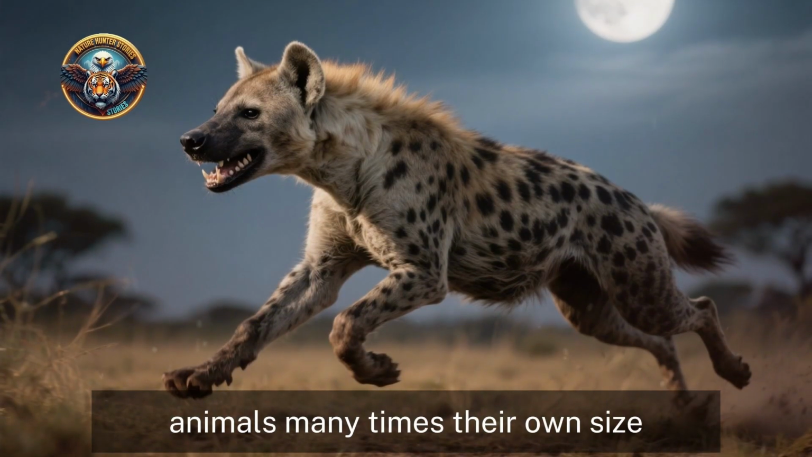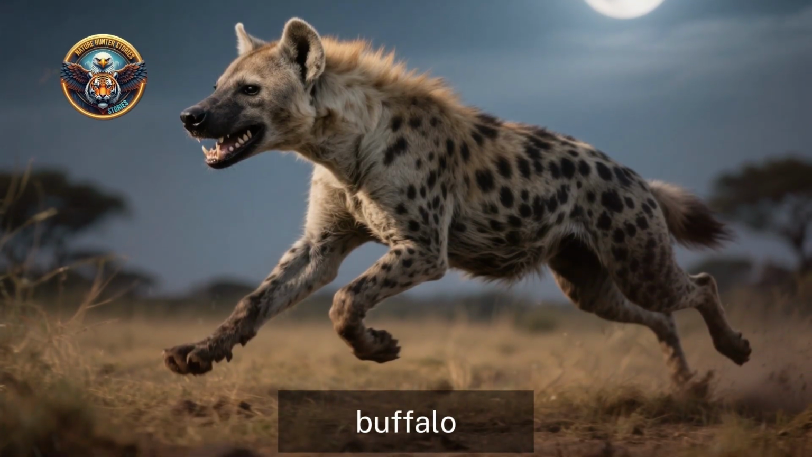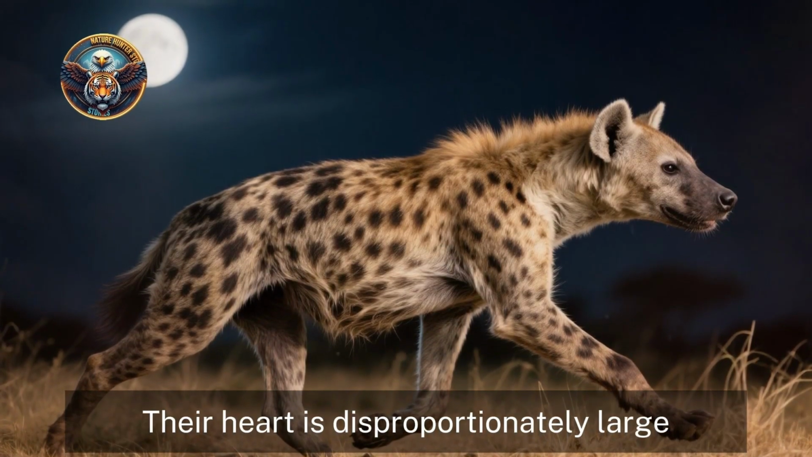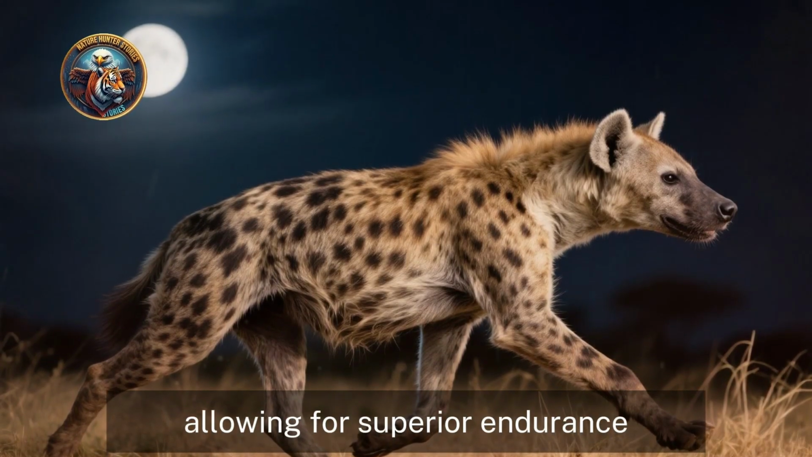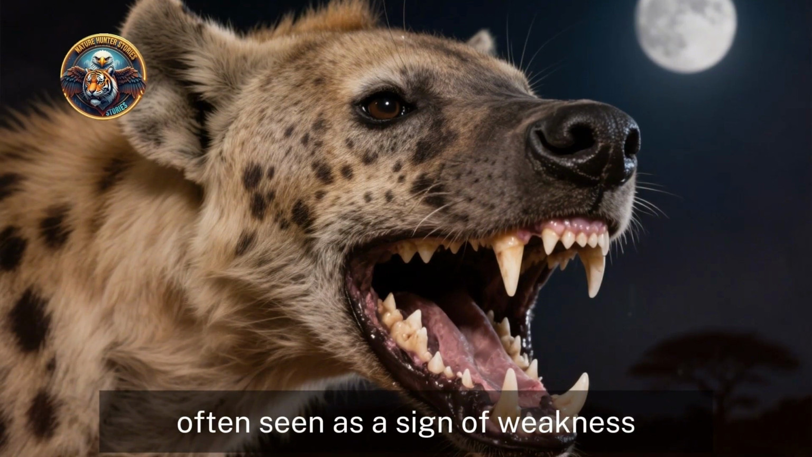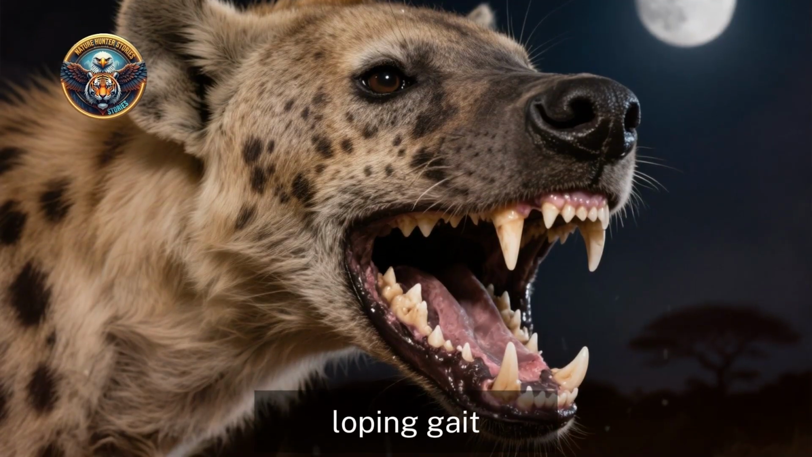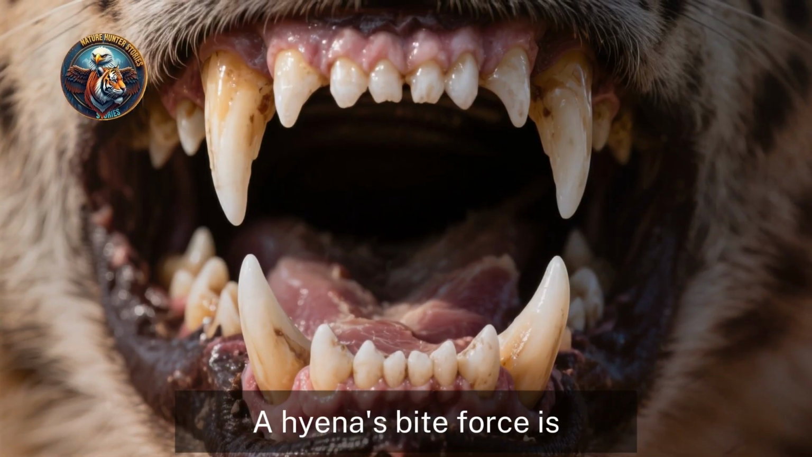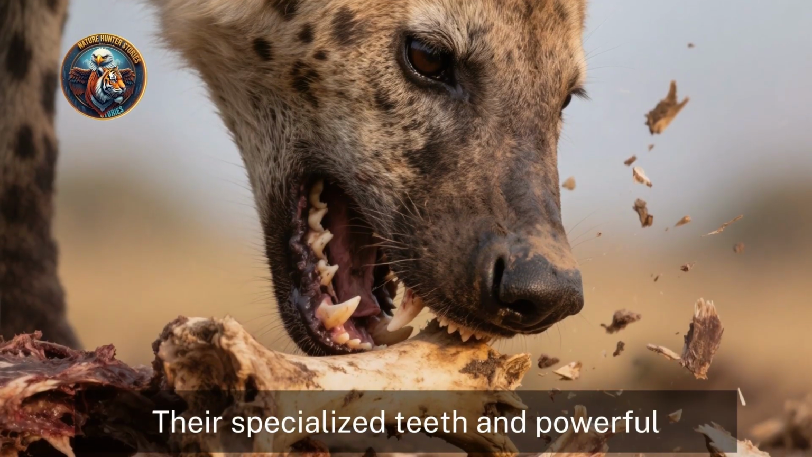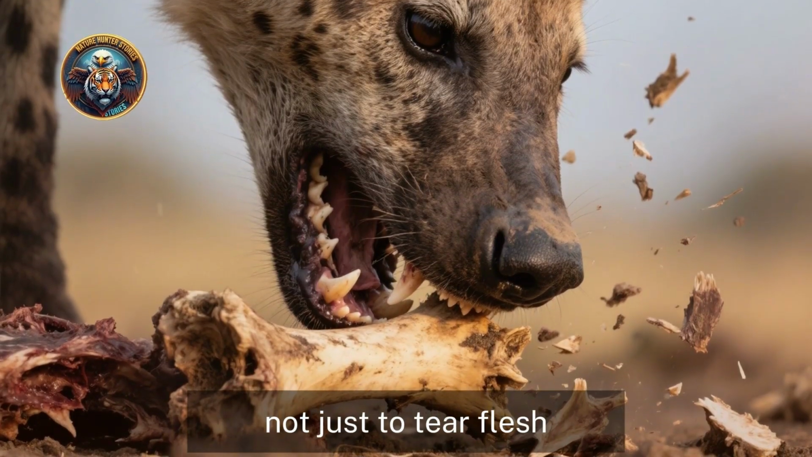Their physiology is a marvel of predatory evolution. Their heart is disproportionately large, allowing for superior endurance. And their unique sloping back, often seen as a sign of weakness, actually contributes to their energy-efficient, loping gait. And then there are the jaws. A hyena's bite force is among the strongest in the animal kingdom, exceeding that of a lion. Their specialized teeth and powerful jaw muscles are designed not just to tear flesh, but to crush bone, allowing them to consume almost every part of a carcass, leaving little to waste.